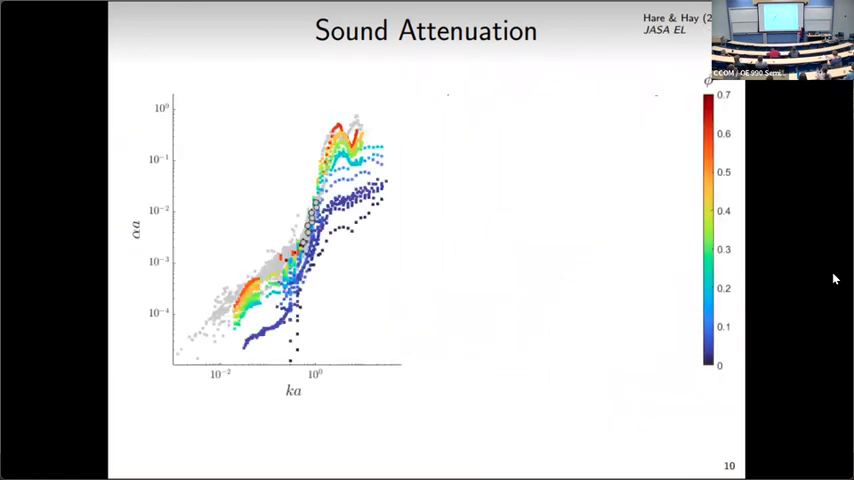The other thing we wanted to understand is the dependence of this attenuation of sound on concentration. So here we're looking at the same data. The data from the previous slide are all in gray here. And the attenuation is a function of wave number, both multiplied by the grain radius. And then our measurements are the gray circles.